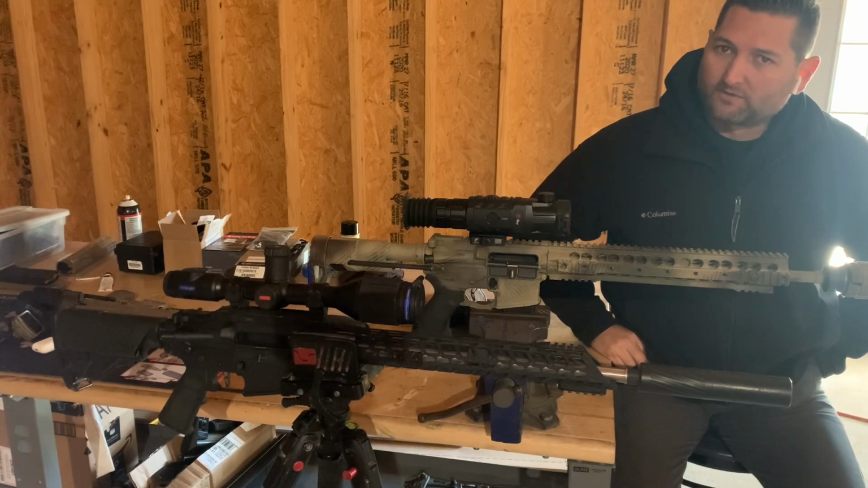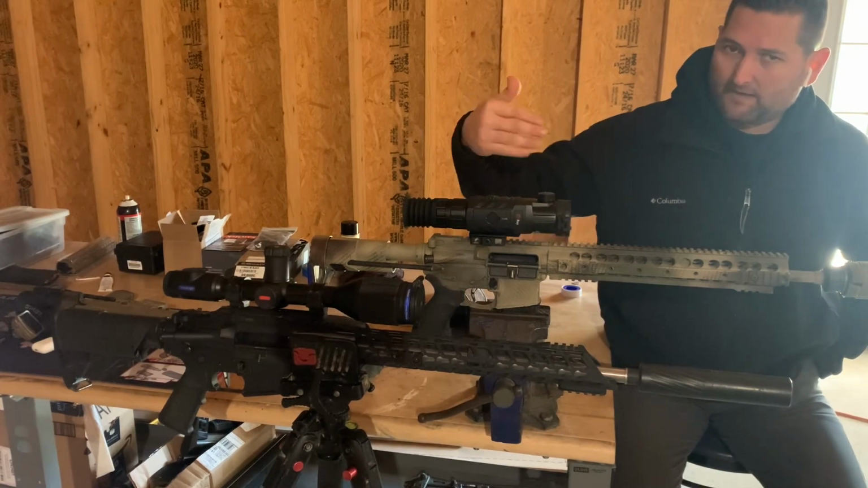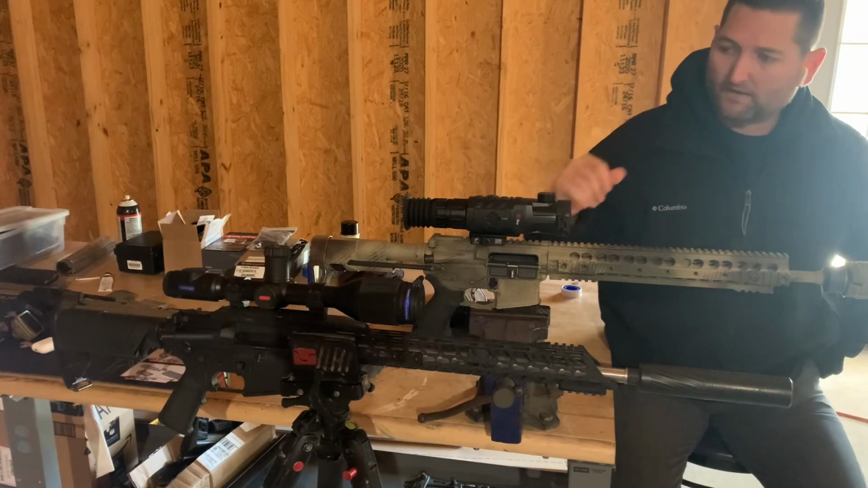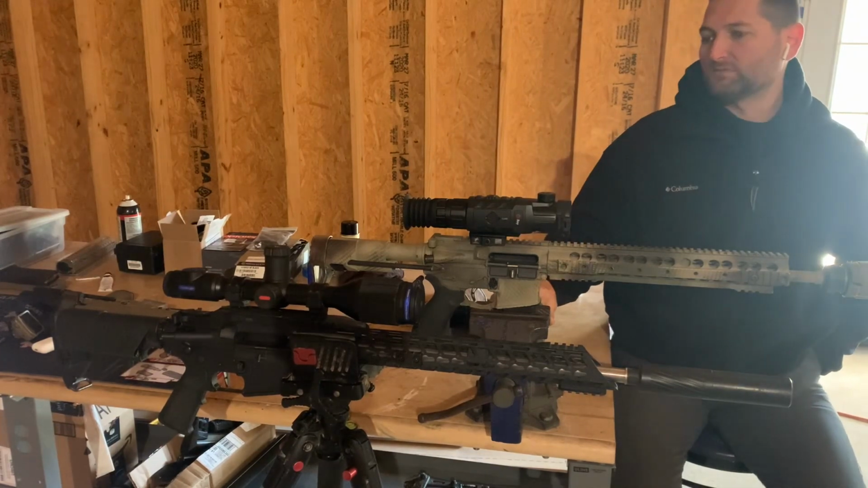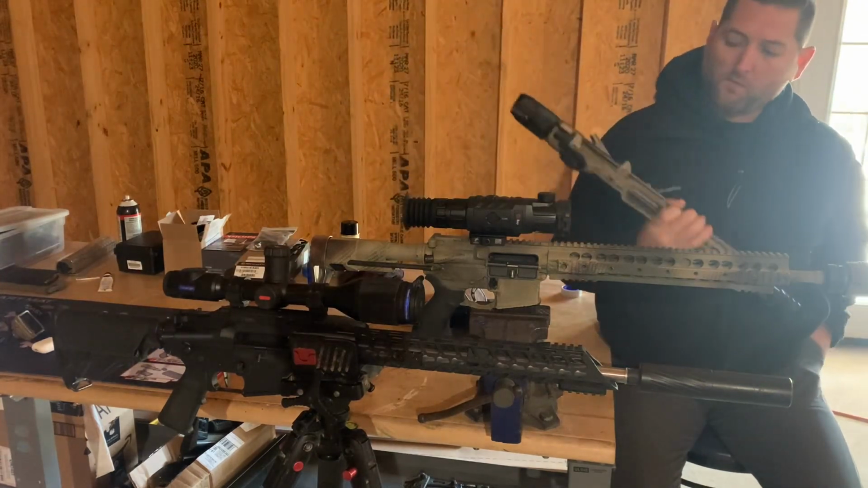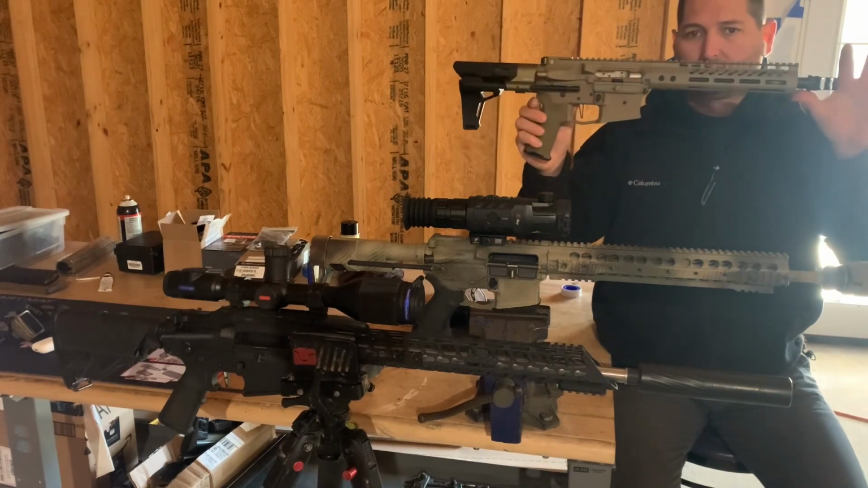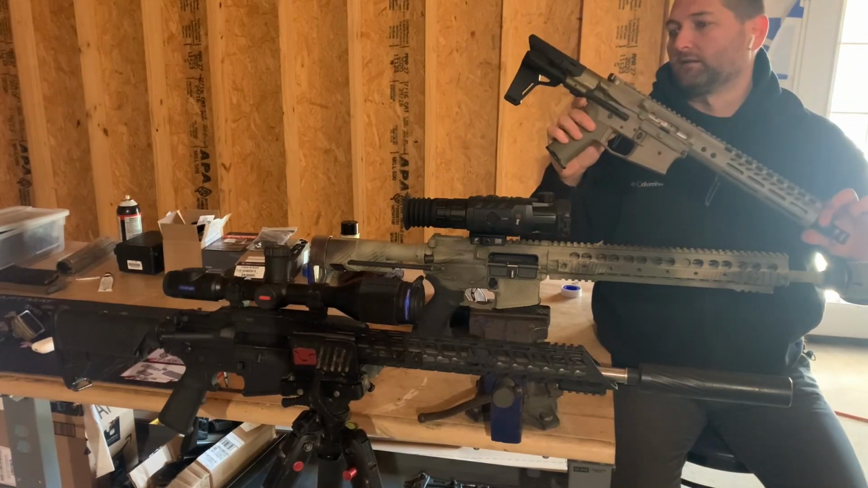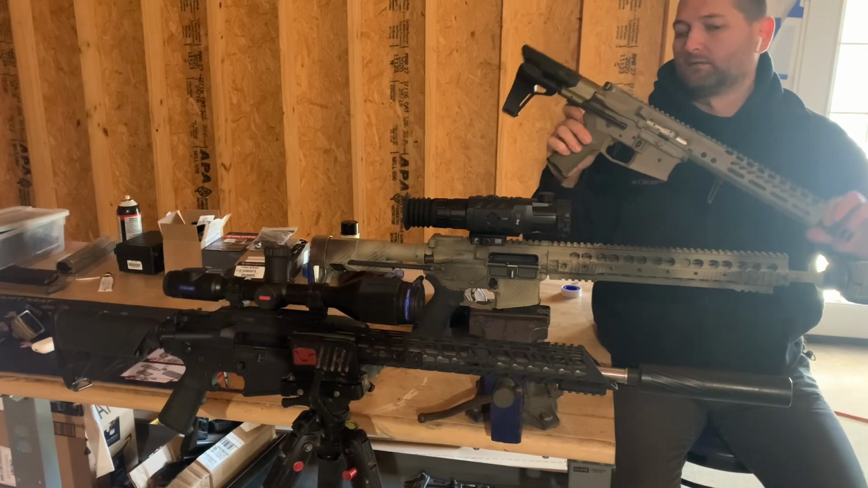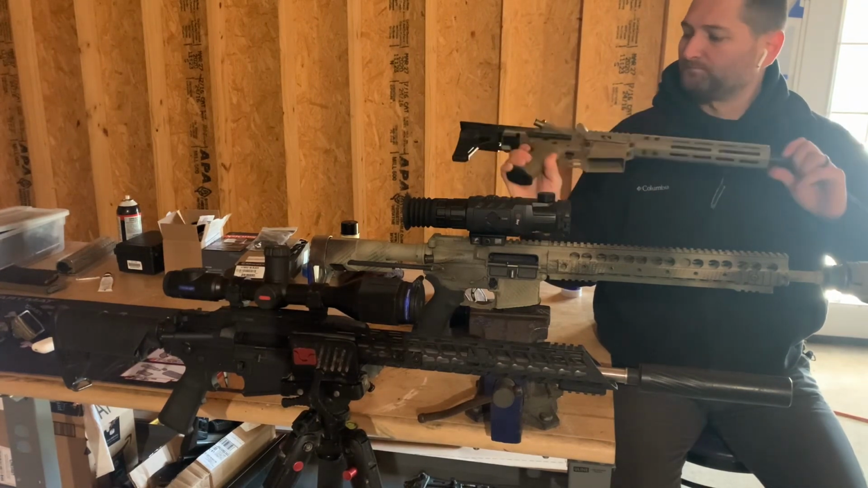This is where we start to get differences. So far, those I made are pretty much all the same. Housing and button layout. One reason why I really like the Rico, and I like the trails, was, let's take this gun right here. This is a 10-inch 6.5 Grendel that I just built.